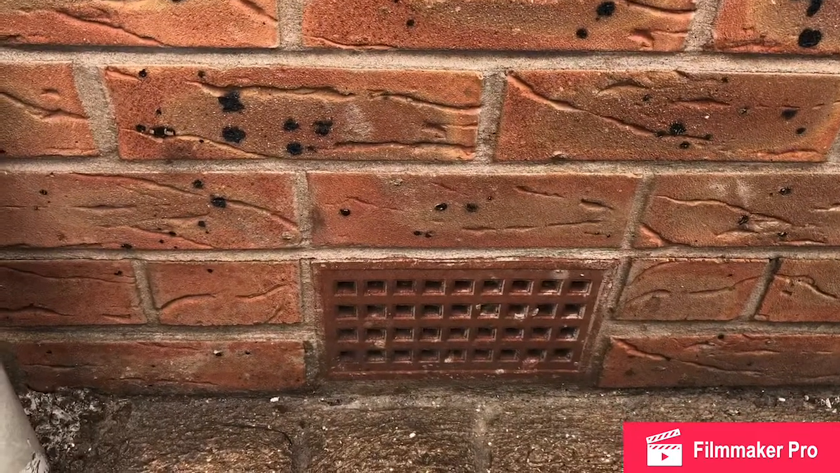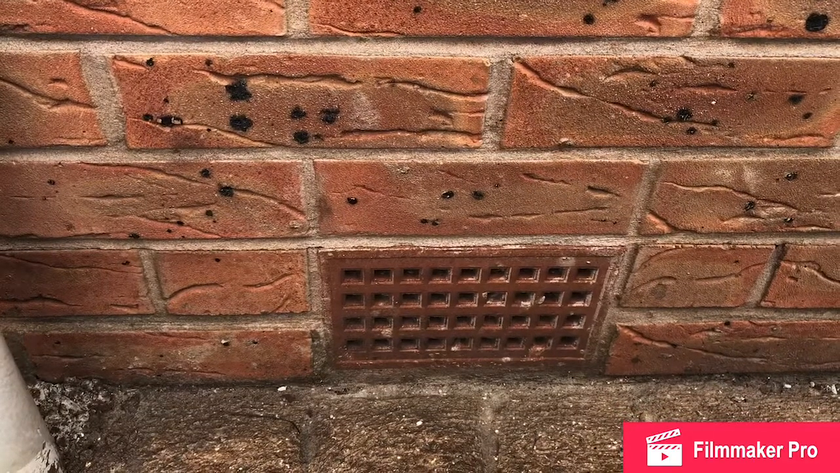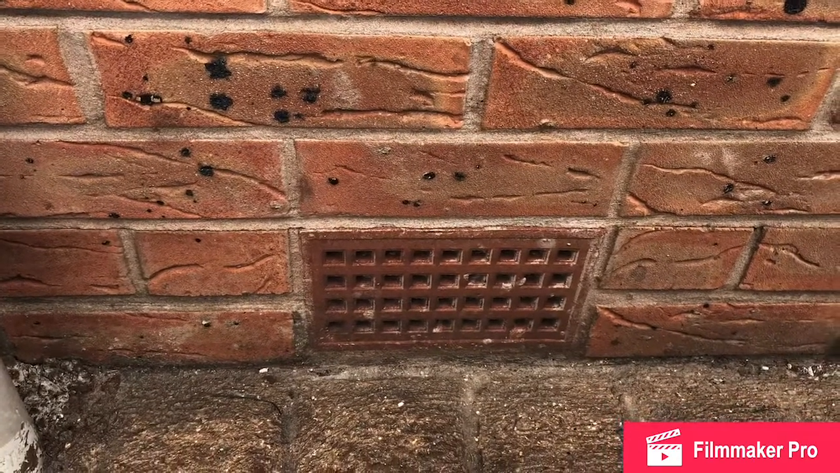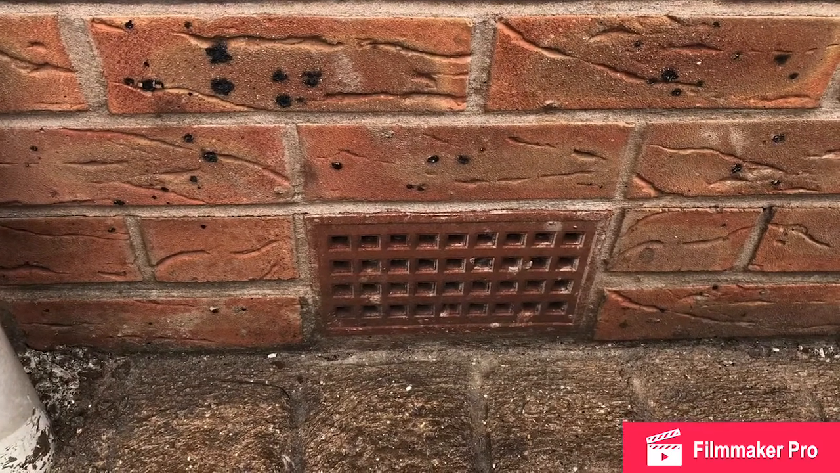Air bricks. Now, these basically perform a task. The task is to let fresh air ventilate the woodwork in your flooring.